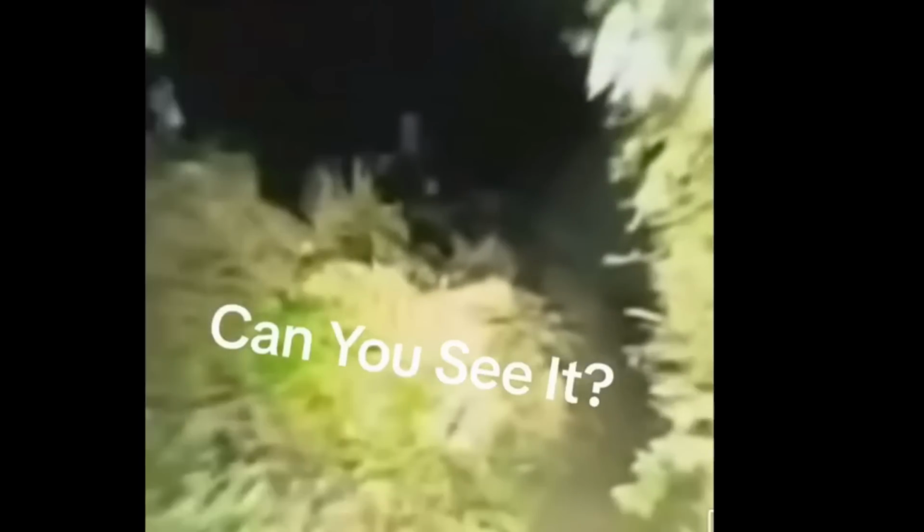There's something creepy in the woods. There's something terrifying visible out of just the corner of your eye. A cyclist tears through the woods at night, and his camera captures something strange to the left of the screen. A figure looms, tall and menacing. A weird tube-shaped head, visible arms and torso. It appears to be wearing a suit.